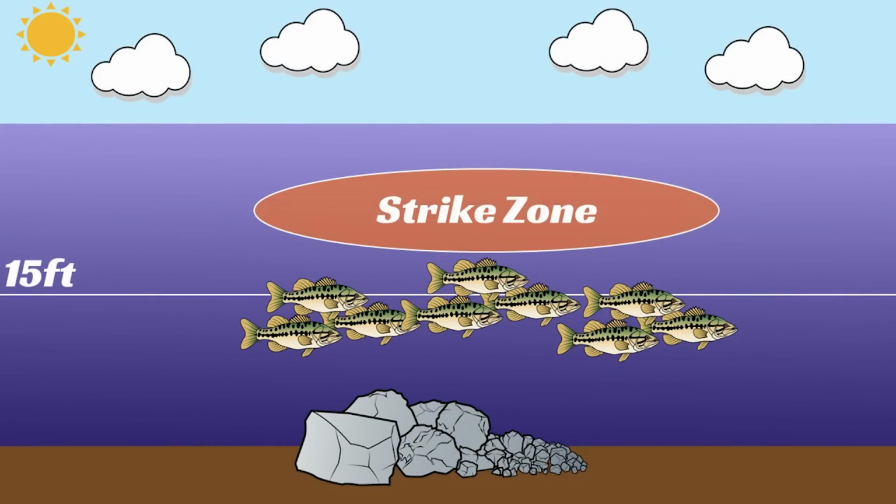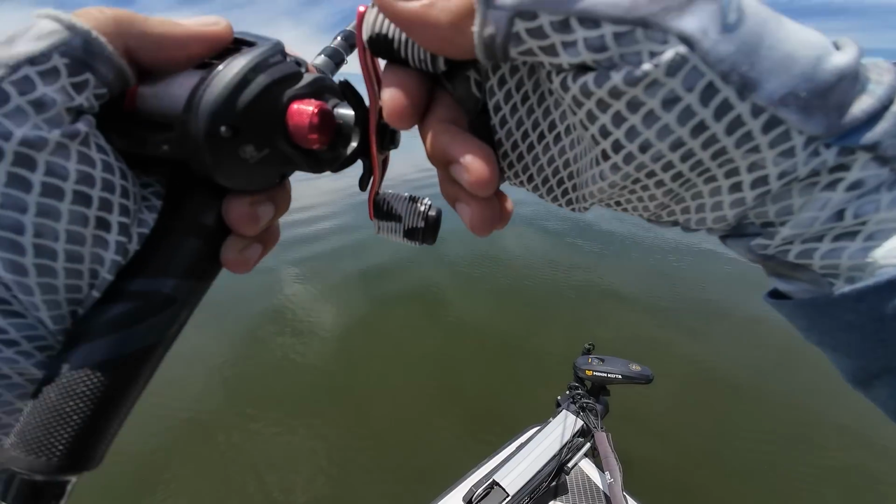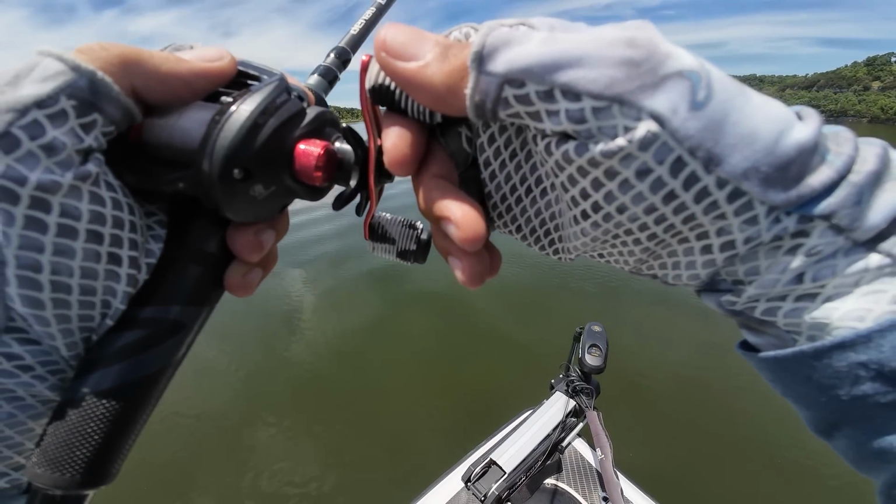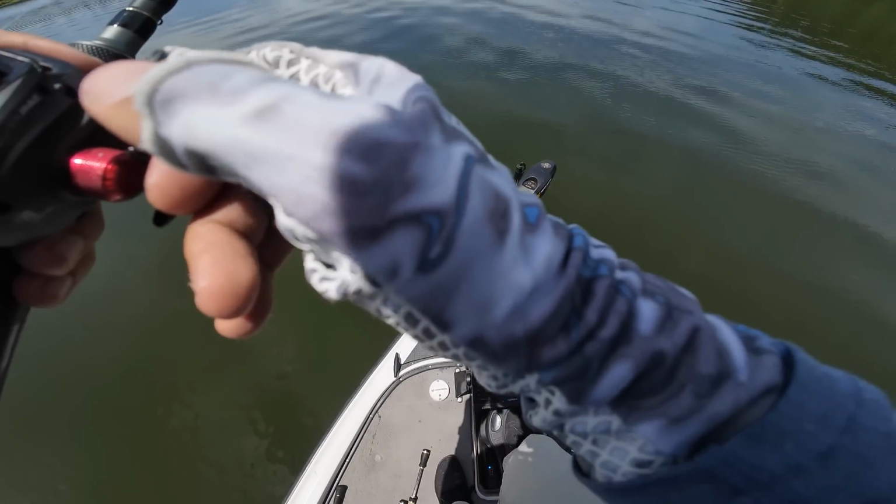It's 25 feet of water, but I'm trying to work that bait in like 10 feet of water. I want to keep it above the level of those fish because they're going to come up to eat this bait. You don't really want to get this bait down into their level. A lot of anglers are going to get a bait right in the level of those fish, and a lot of times I feel like that's why this bait's so effective.